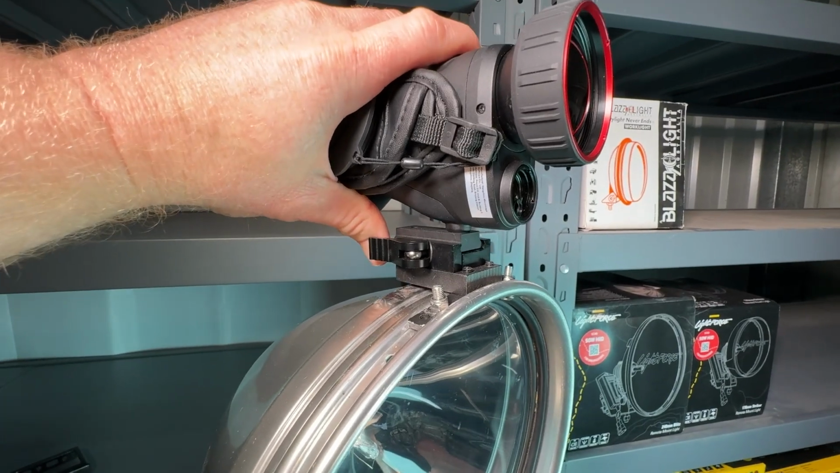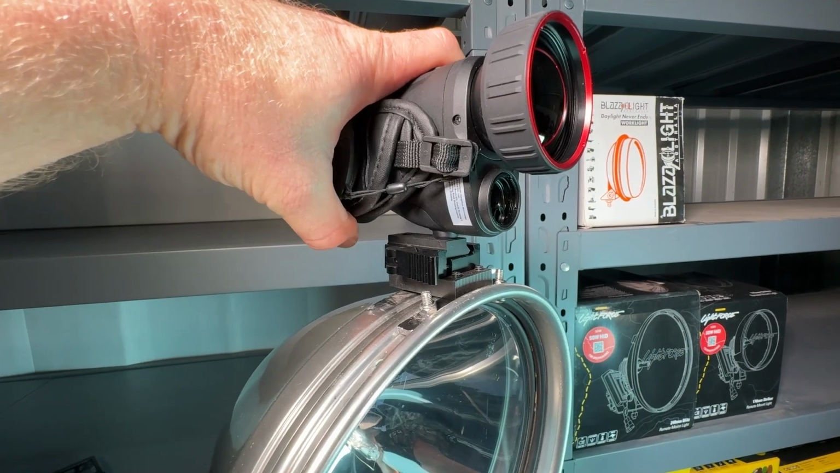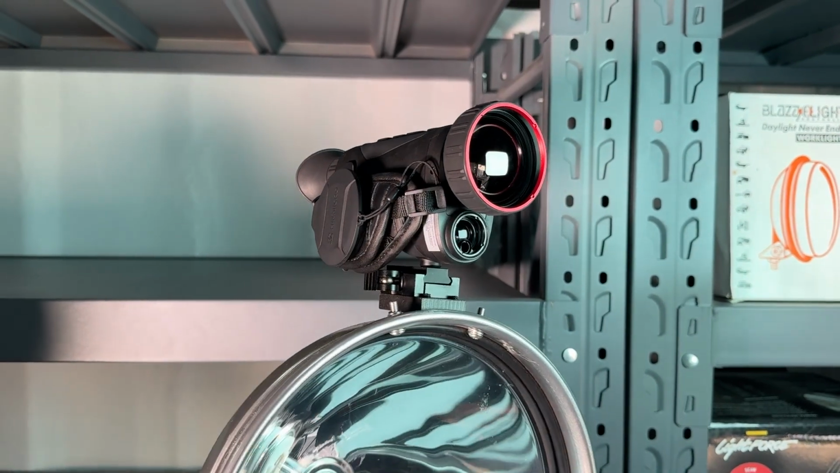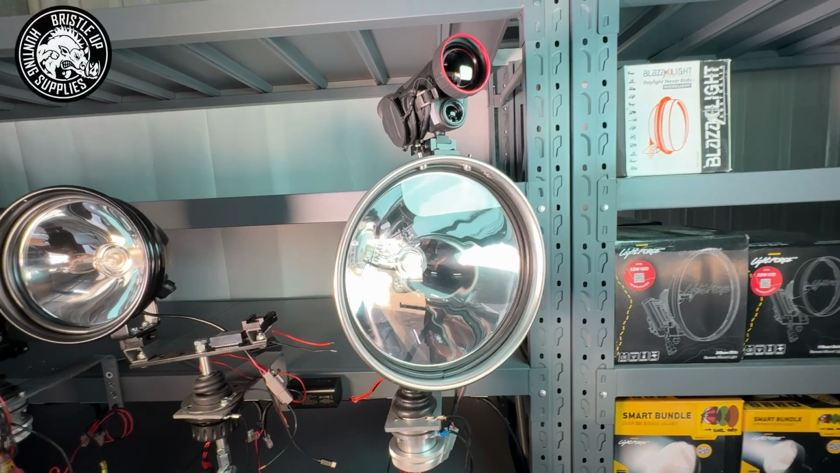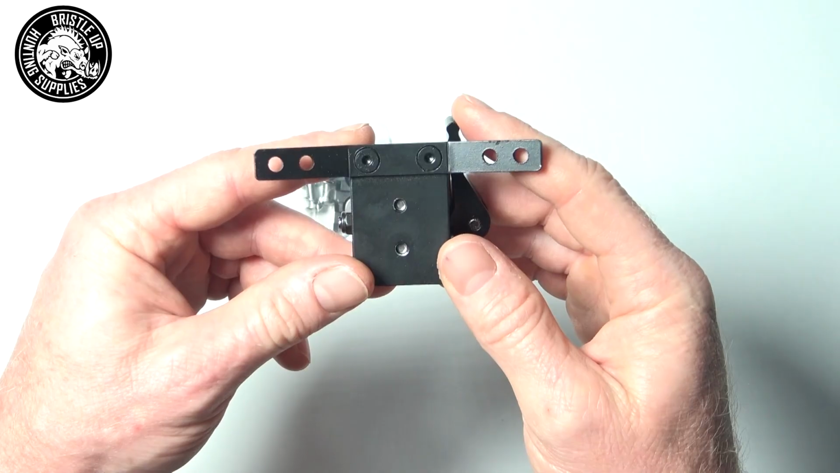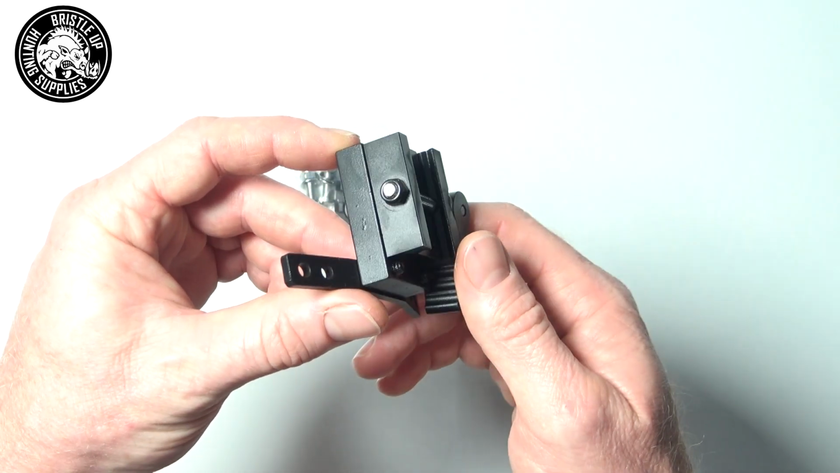The rim top mount is a simple but effective bracket for mounting your thermal to the top of your light. They work with Powerbeam and Light Force lights quite well with no issues we have seen yet. However, any light with a decent size shroud sticking out around the edge can accommodate this mount. Only 2 holes need to be drilled in the shroud to fit the mount, but if you like, you can use 4. But it's really not necessary.